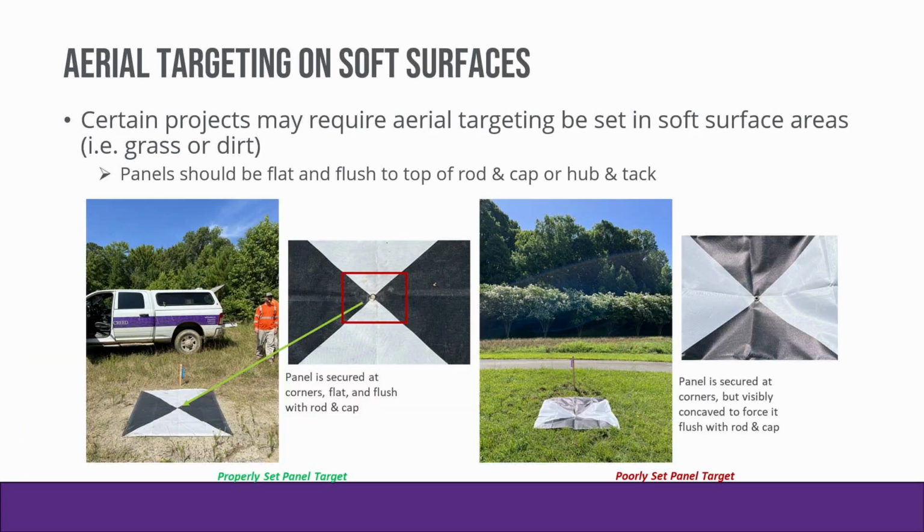And then aerial targeting on soft surfaces. Basically the key takeaway with this is when you set panels on soft surfaces, that center of your panel needs to be flat and flush with your either rod and cap or hub and tack that's set in the ground. What I've seen sometimes in the past is someone will have a hub in the ground and the panel's floating 5 centimeters above it at this control point and 3 at the next and 1 at the next one. All you're doing if you have that is you're just introducing random error into your data set at that point.